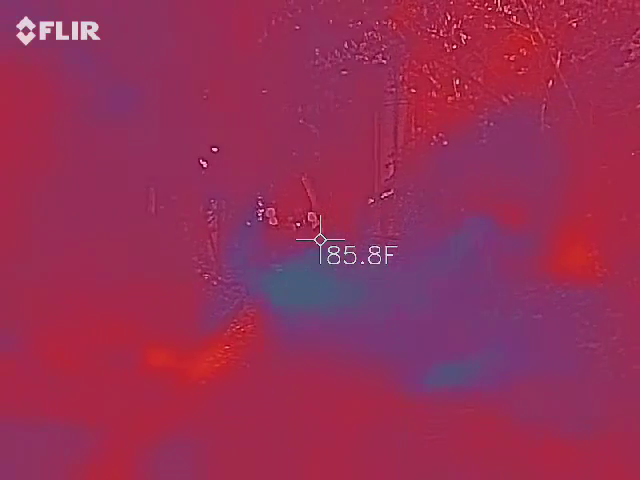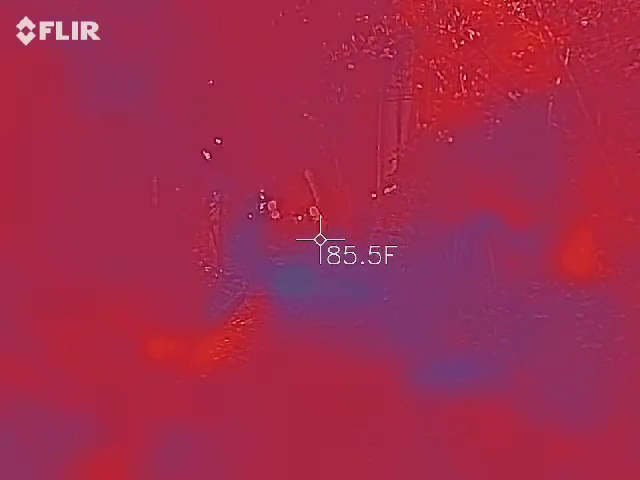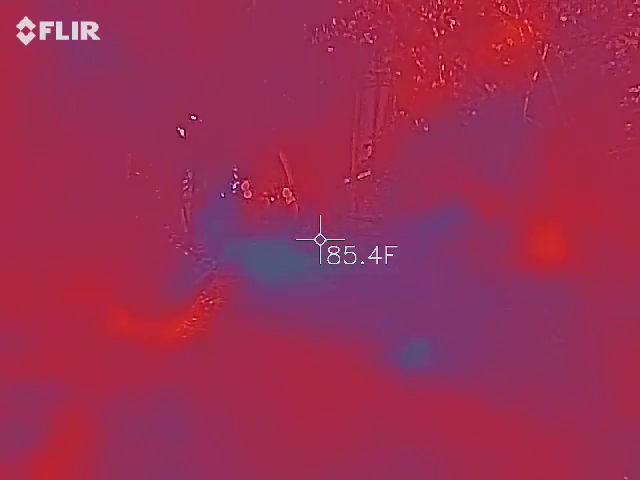But the bricks down there are actually sun-dried bricks made by slave trade, which means they had to turn them every hour so that the sun could dry them, because they didn't have ovens to dry them.